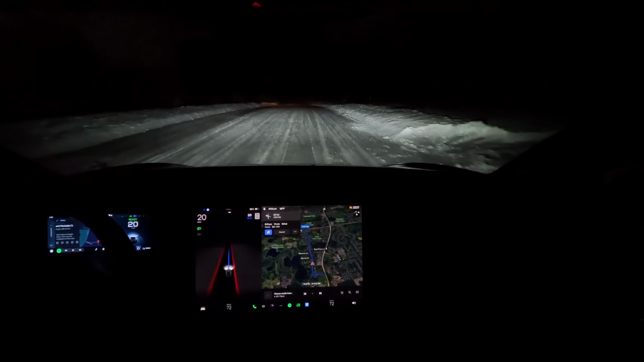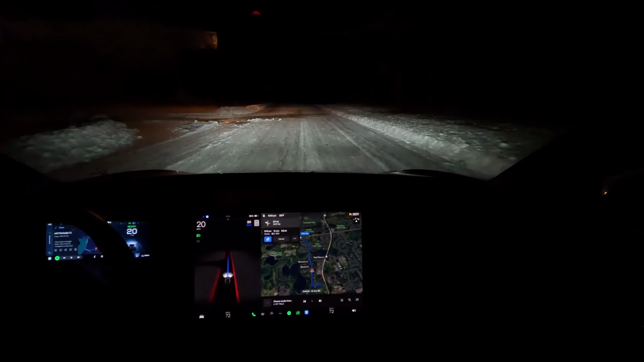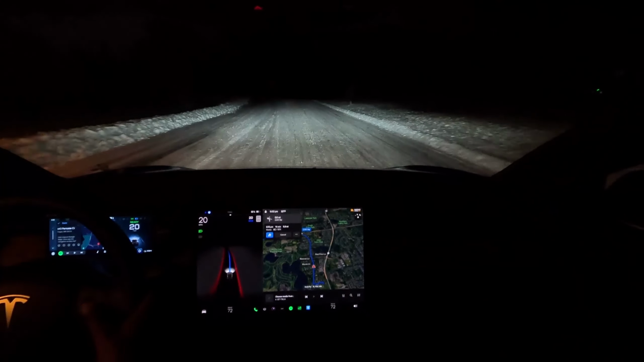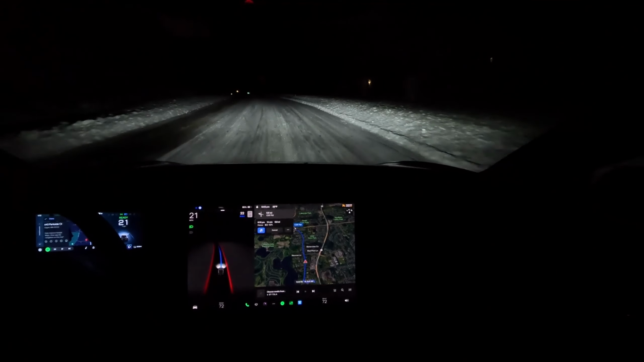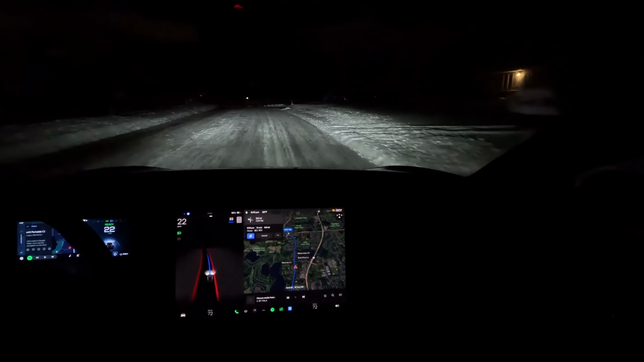This car is in the perfect lane. We have another half a mile or so to make a left turn. So let's go up a little bit on the speed. The speed limit here is 25 in these areas. So bring it up to 22.